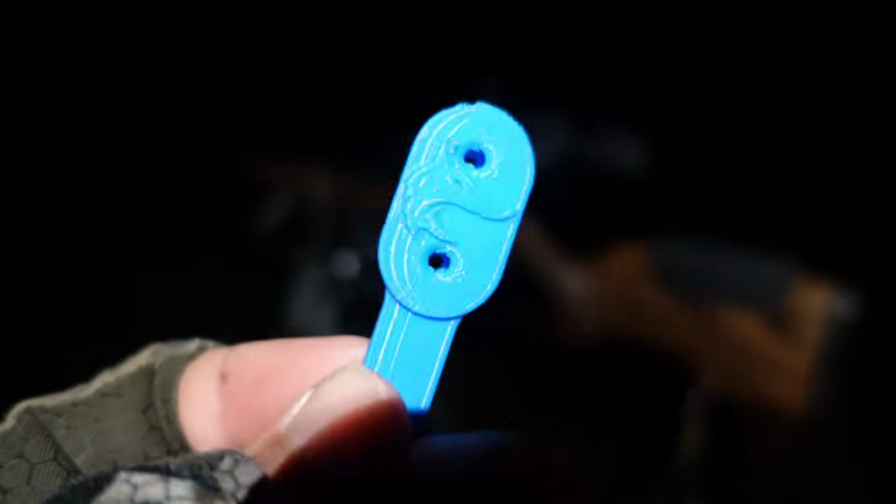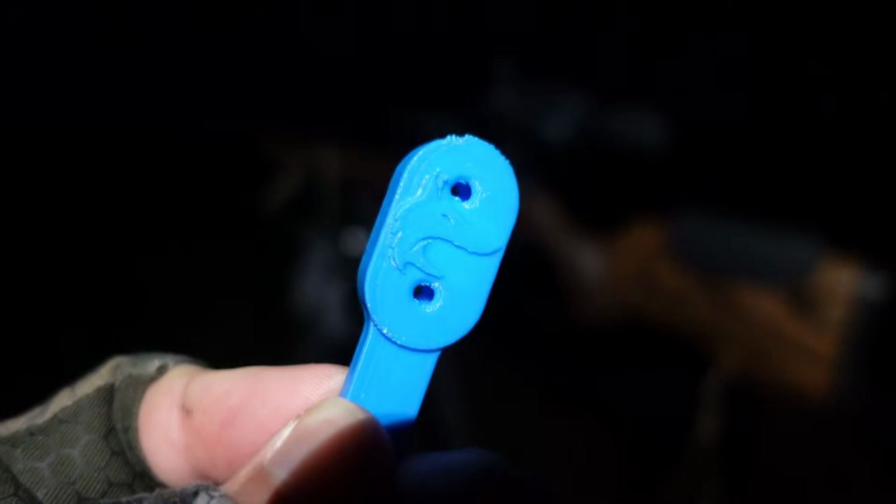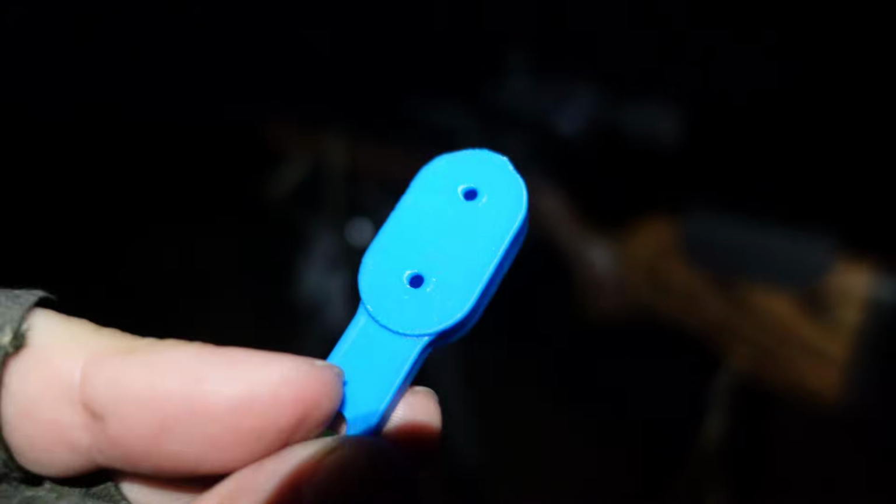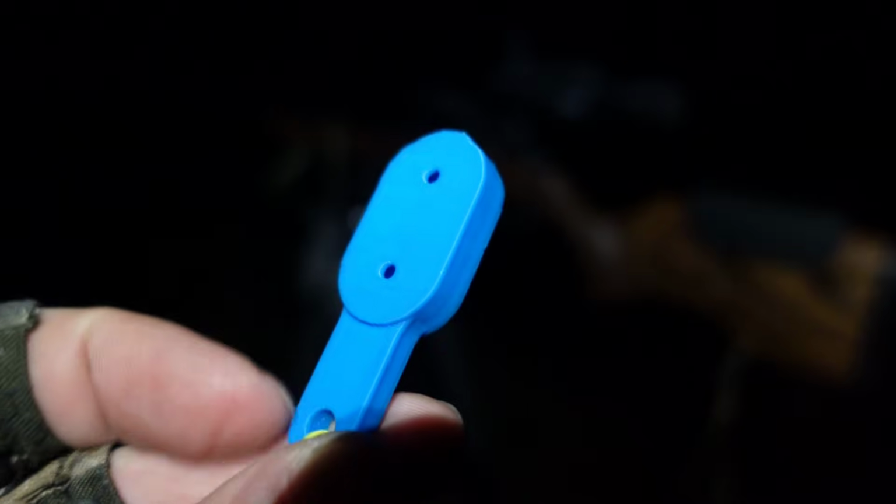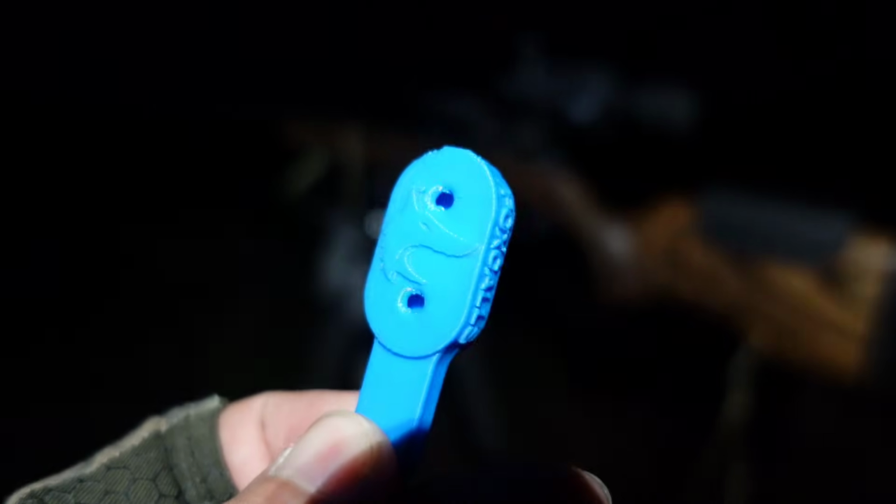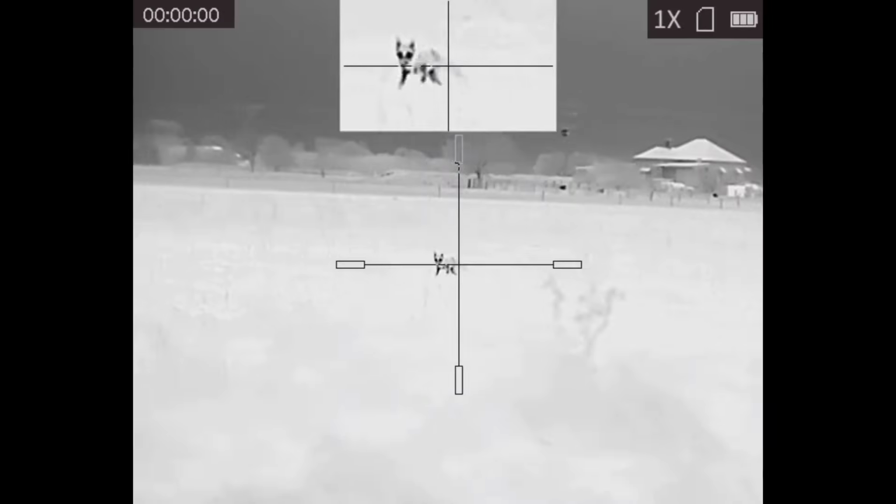Get the caller out, see how they want to play. You've seen me use this little call before on the channel. It's just this little raspy, soft whistle from Paul at Fox Calls. It's really gentle and it works a treat if they're in close. You don't want too much volume. Check this vixen out as she came tearing in.